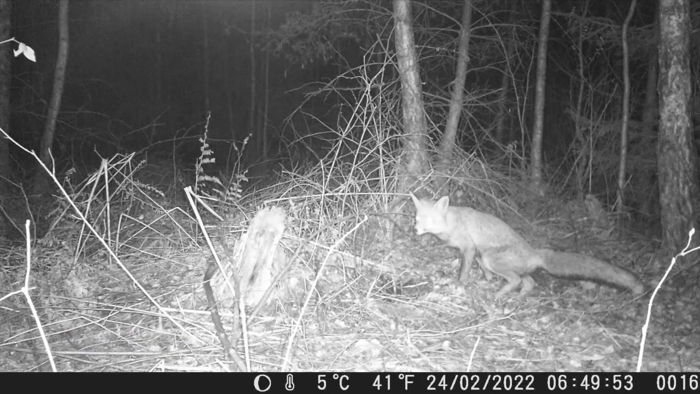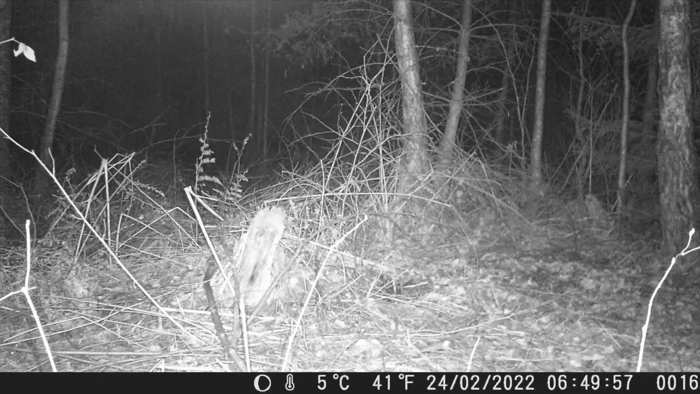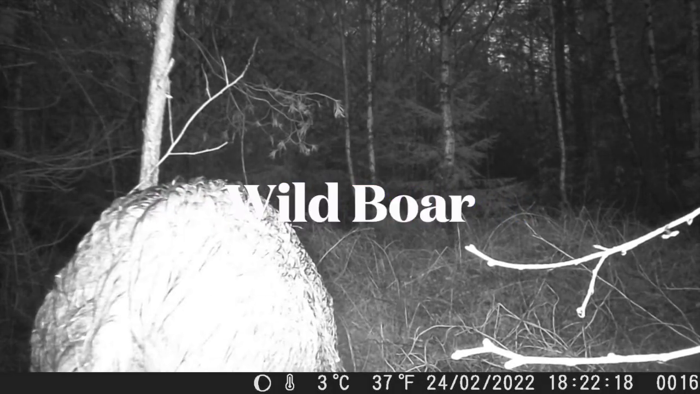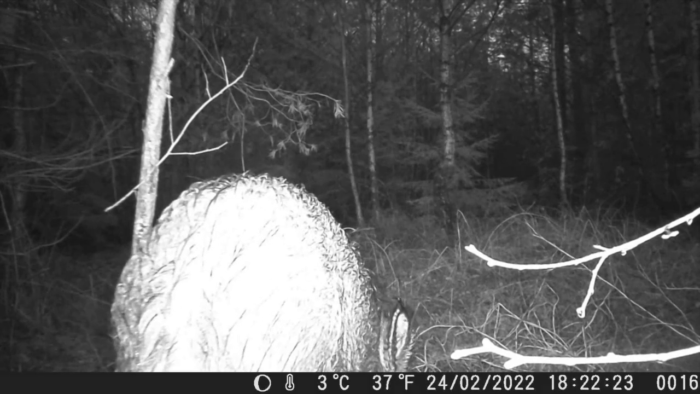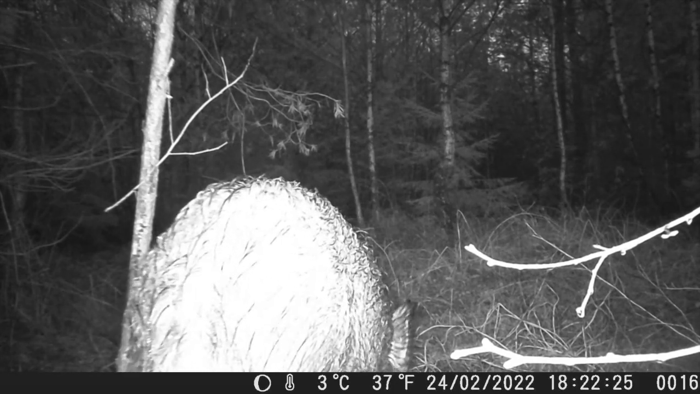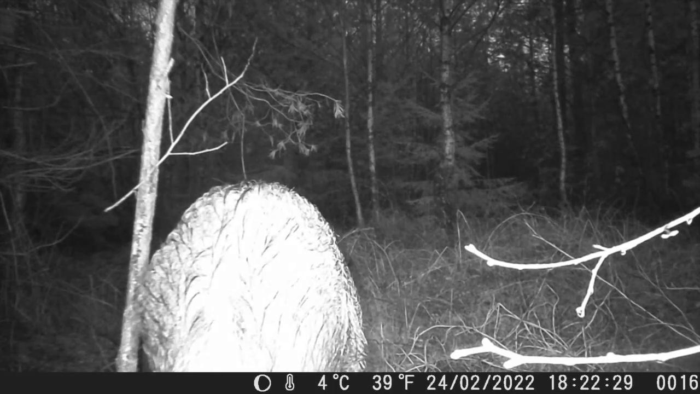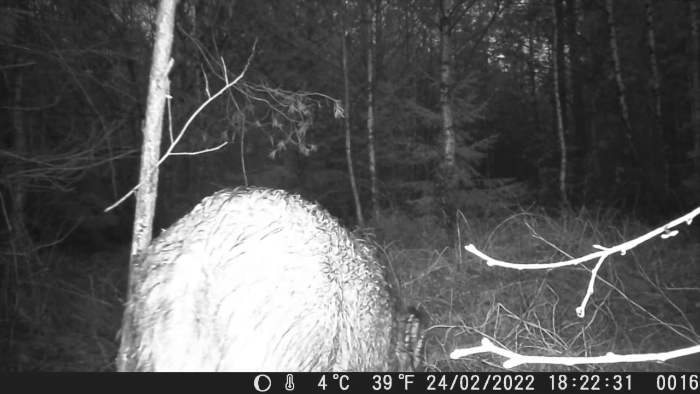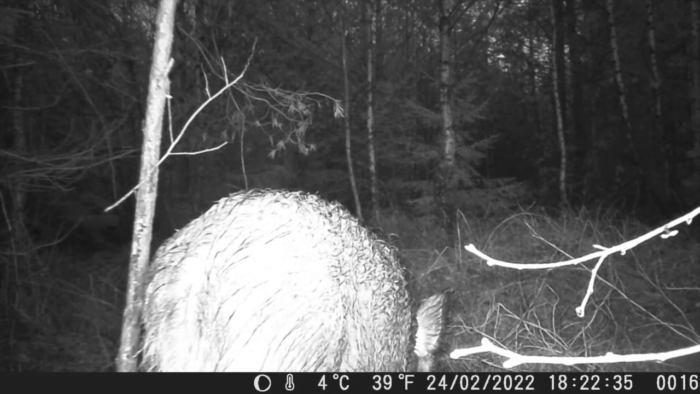We have this red fox here. We see this one all over the place. It's very sensitive to the infrared lighting off the camera. Now here we go, the wild boar, our first wild boar in part 3, and it's just foraging for food here. Not a great shot, but at least I'm in the right part of the forest.